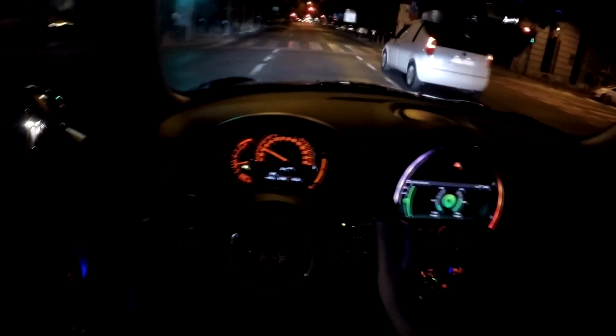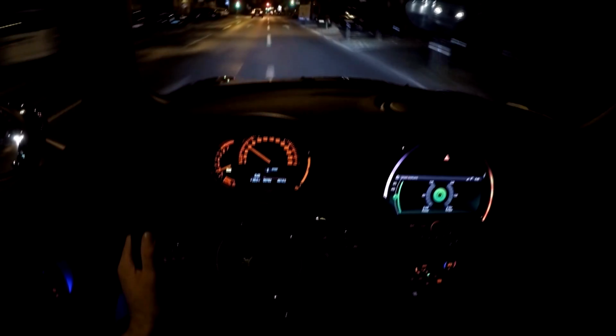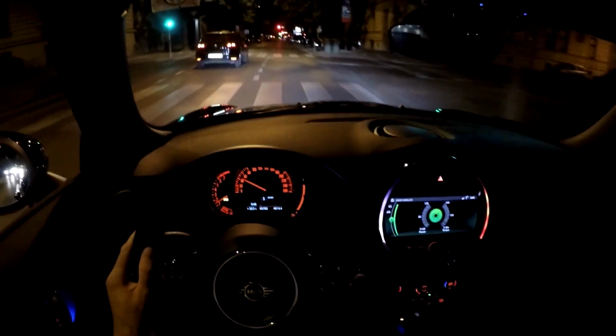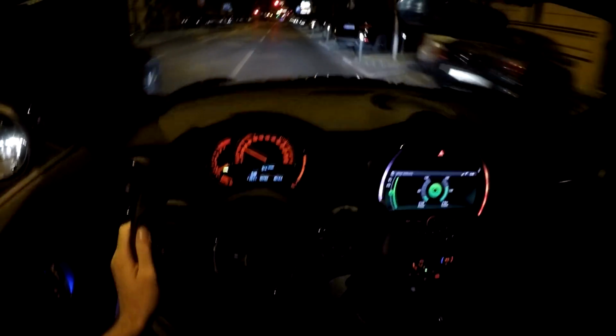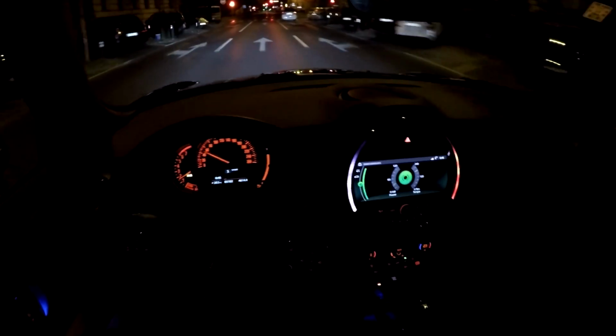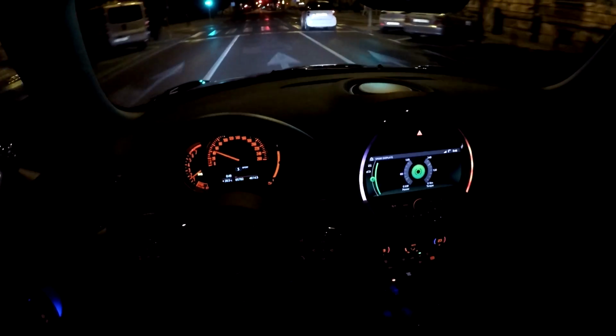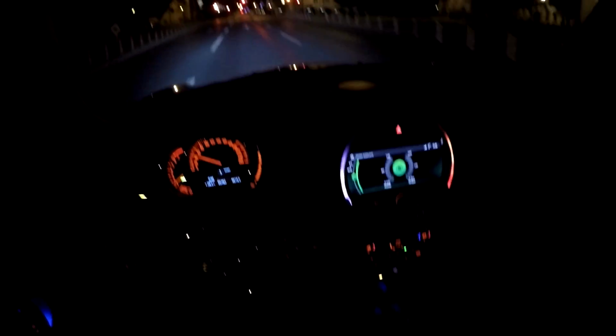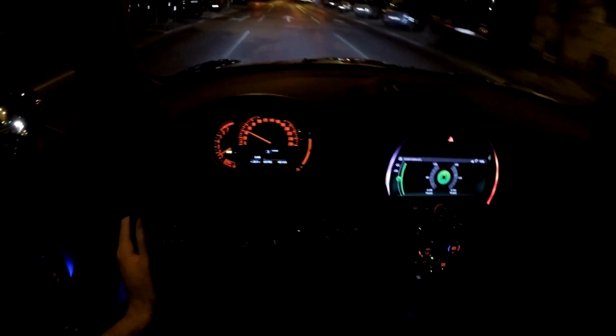Now this car has a 1.5 liter turbo engine. It has 136 horsepower, which is 100 kilowatts, and also you have 220 Newton meters of torque. Figures, well, 0 to 100 in 7.9 seconds, and top speed 210. Pretty cool, pretty nice, in my opinion, very good, especially since this car is handling very well.